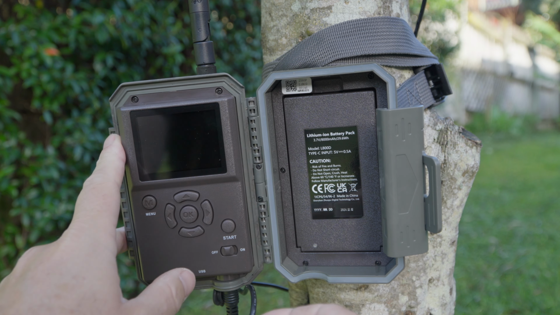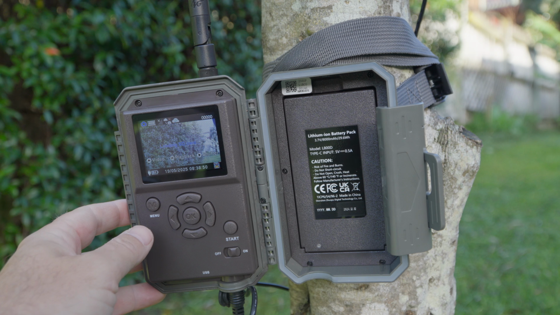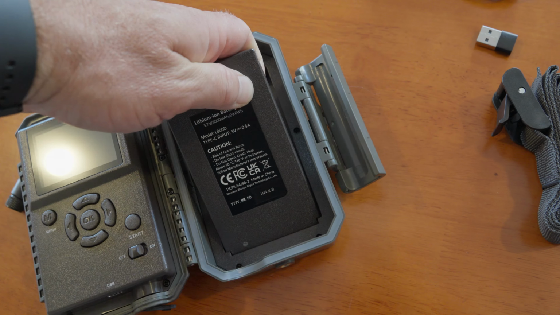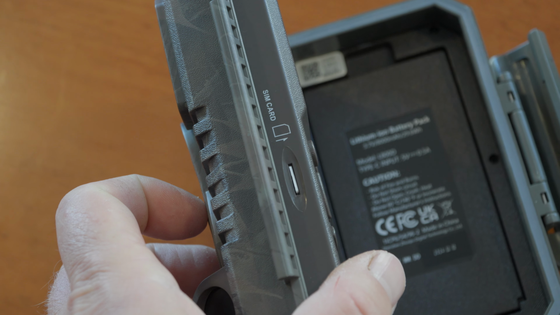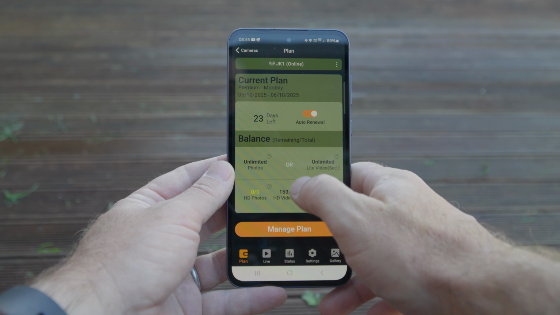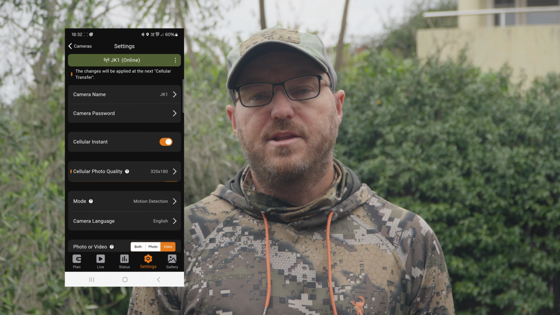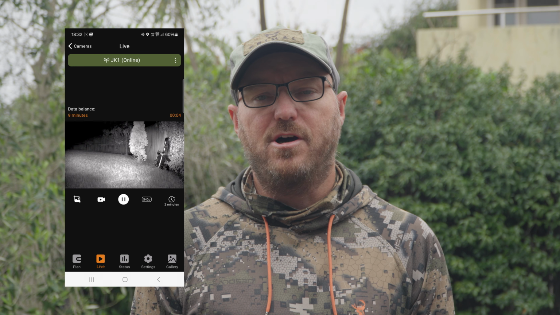Inside the unit there is a nice big LCD screen on one side with all the buttons to navigate through the menus, as well as the USB port. On the other side is where you'll find the 8000 mAh rechargeable battery pack. The pre-installed SIM card will connect to the strongest 4G LTE network, but you must choose the correct region when you purchase the camera, otherwise it will not work. Another key feature of the camera is its live stream feature, which allows you to get a real-time video feed.